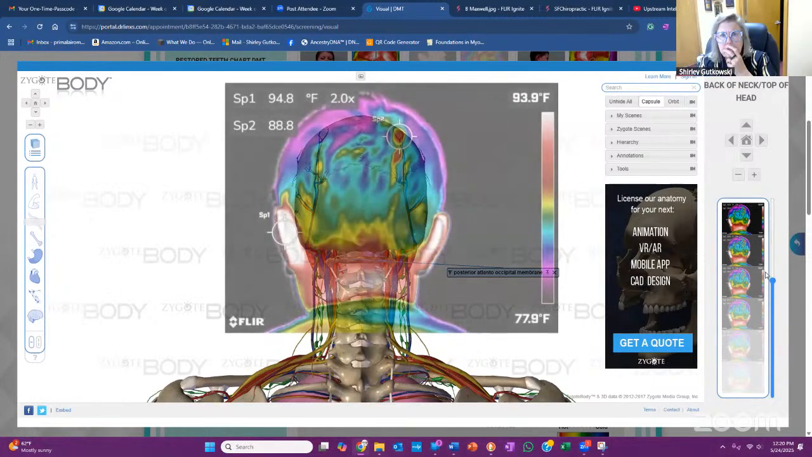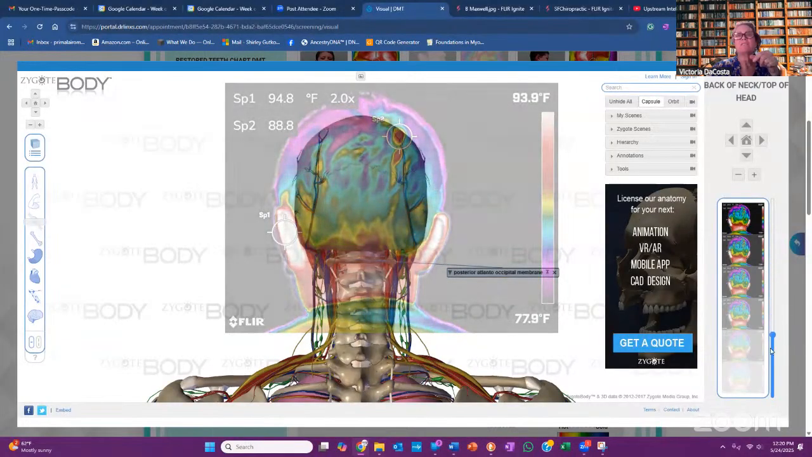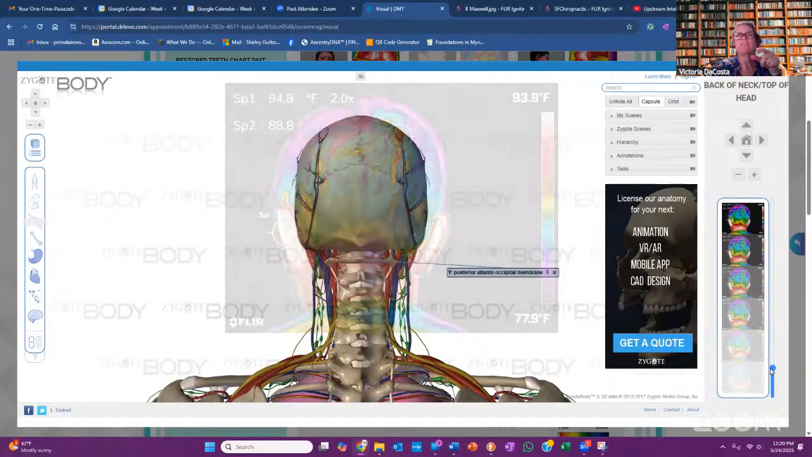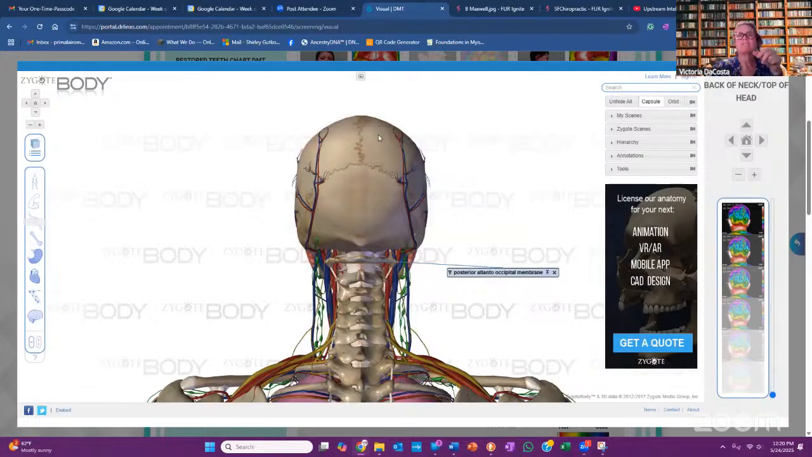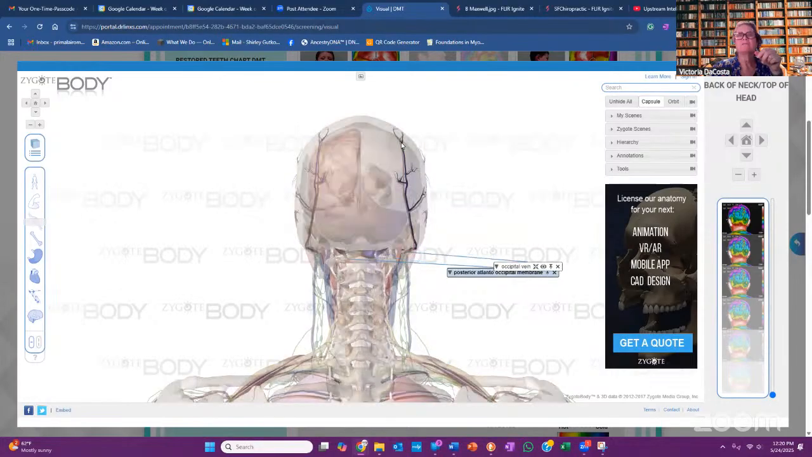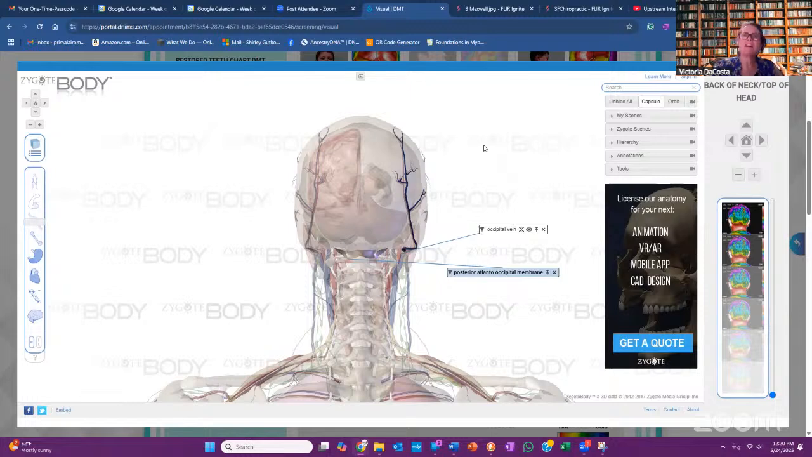Okay, then click on the nerve. Look at how it is at the apex of that nerve, right there. You see how it is? Now click on that circulation. Okay, what is it? Occipital. Occipital vein. So you're getting a pattern here. You see it? Occipital membrane, occipital lobe, occipital vein. You're starting to tell a story.